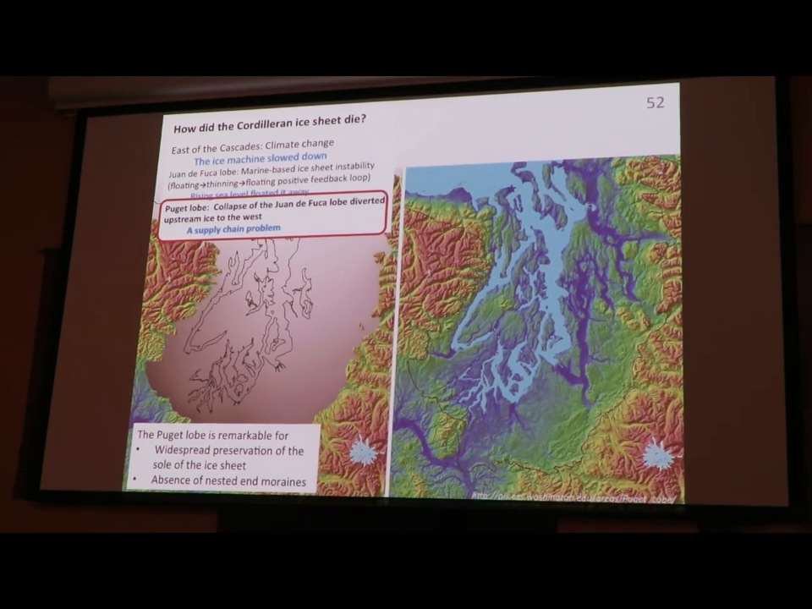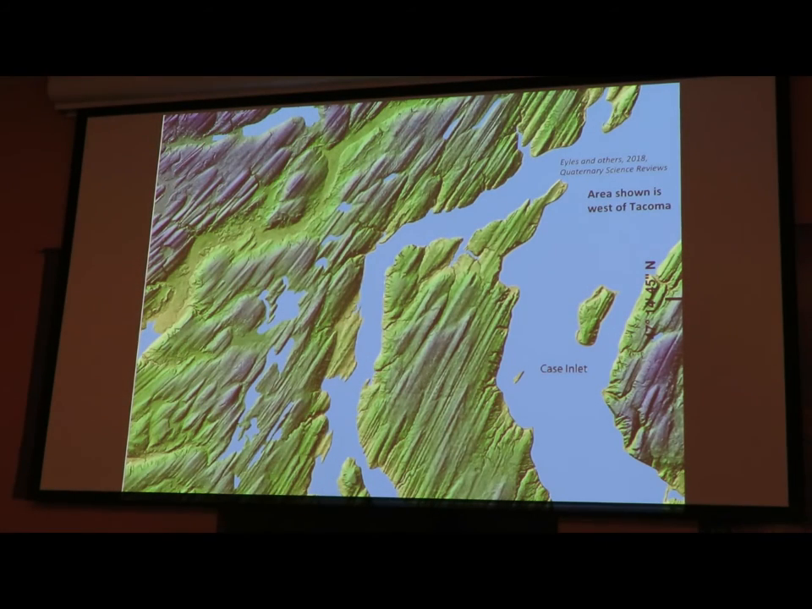One is this beautiful preservation of the sole of the ice sheet. We'll look at a picture here in a minute. And the other is that we don't see nested end moraines like we do over in the Okanogan lobe or the Columbia River lobe, what they call east of the Cascades. This is just west of Tacoma, and you can see that the flutes here, they're spectacular. And most of the Puget lobe looks like this.